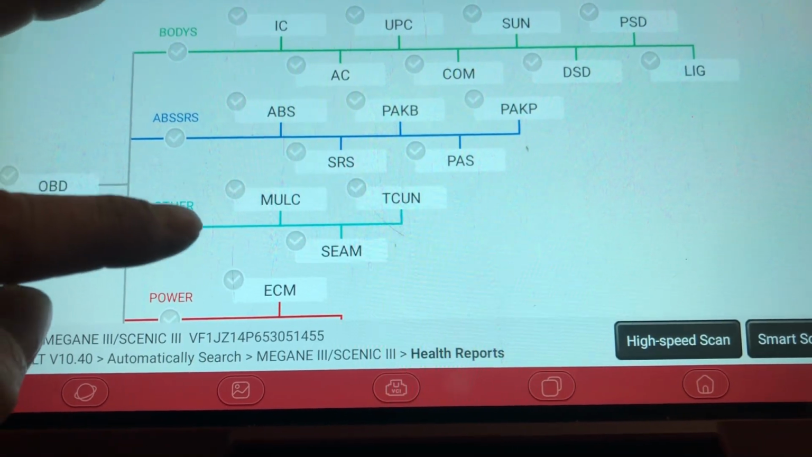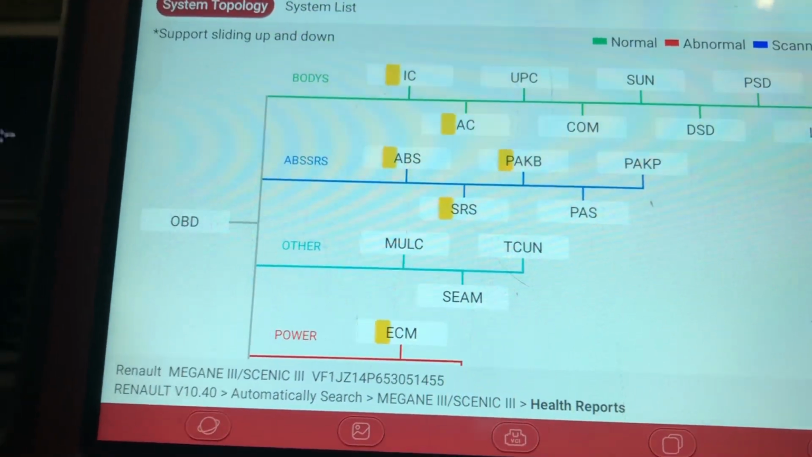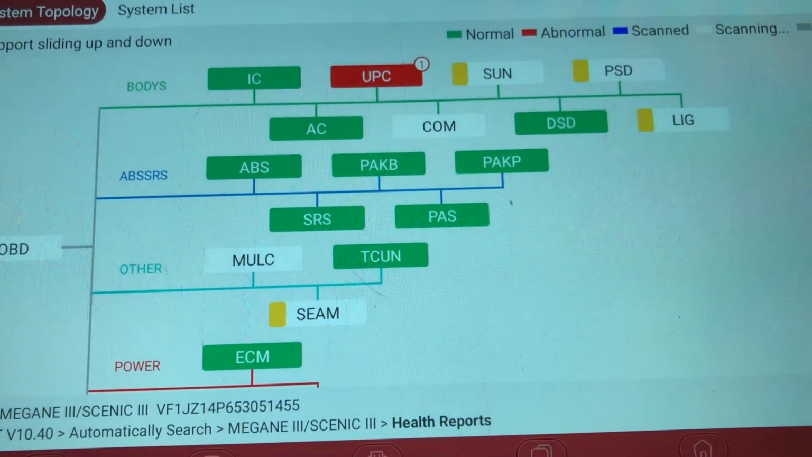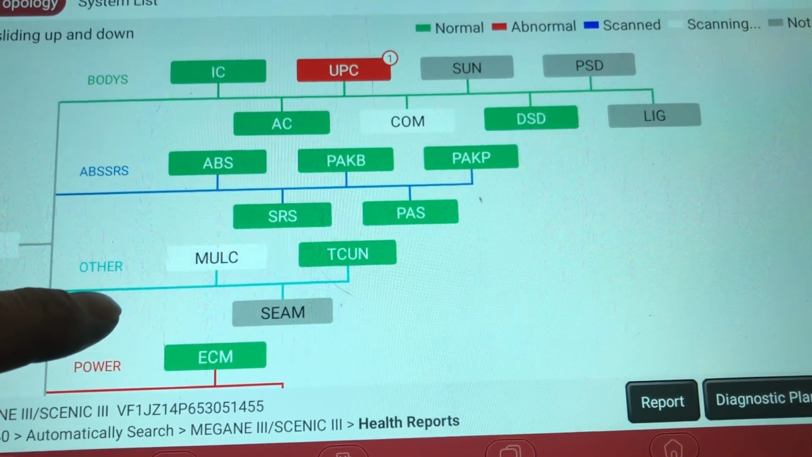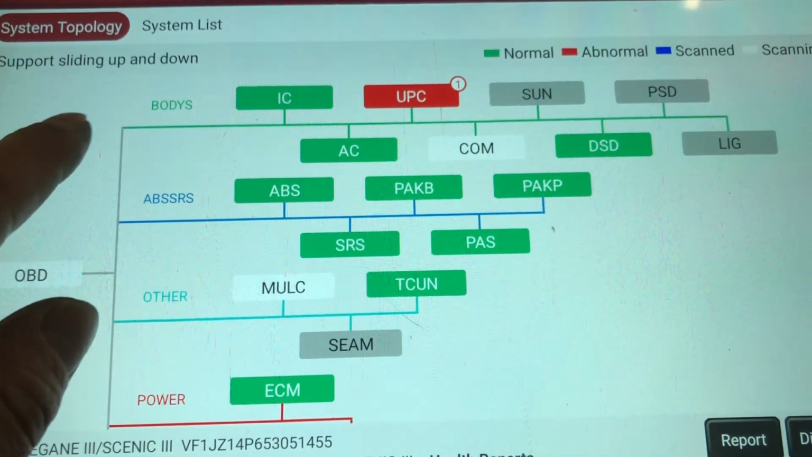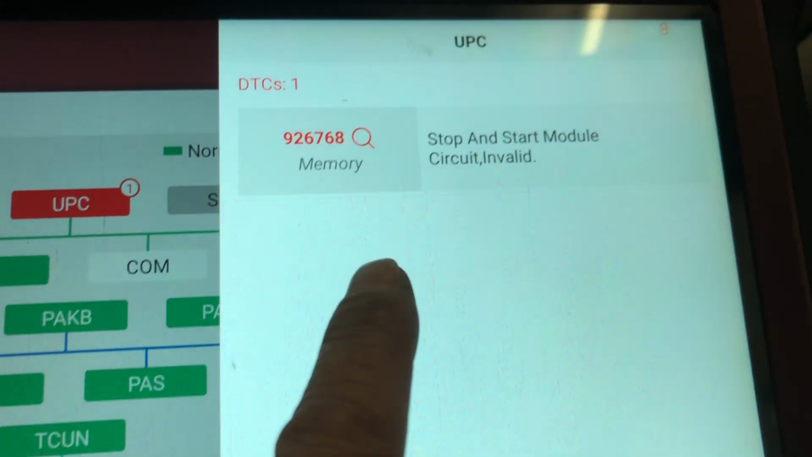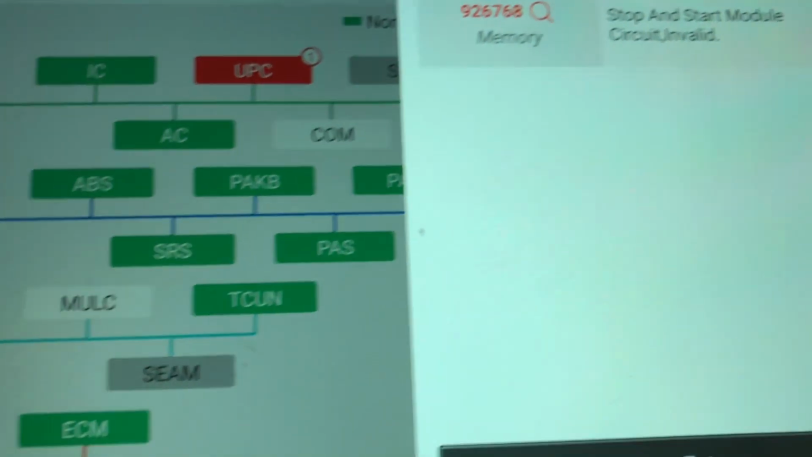But before we do that, what we're going to do is run a scan on the car. So I've got the wire down there reconnected. It's basically as when the customer brought us the car, and I'm going to do a code scan first and make sure that we don't introduce any fault codes by disconnecting that cable. We don't have any fault codes for the preheater unit, but the UPC unit already has this code, so I'm not worried if that code comes back when we disconnect.